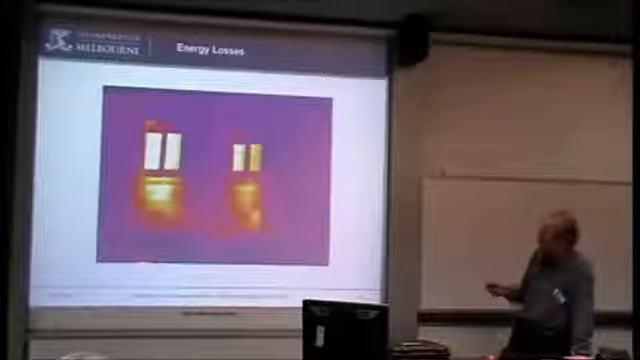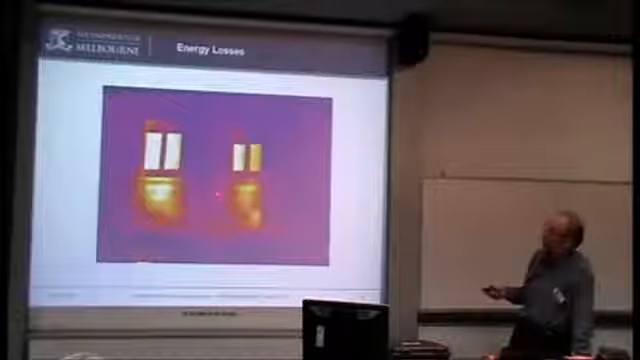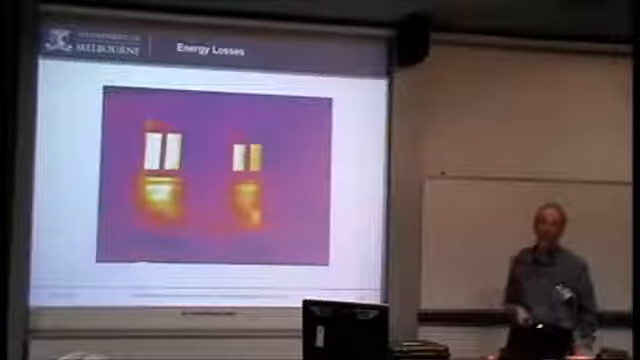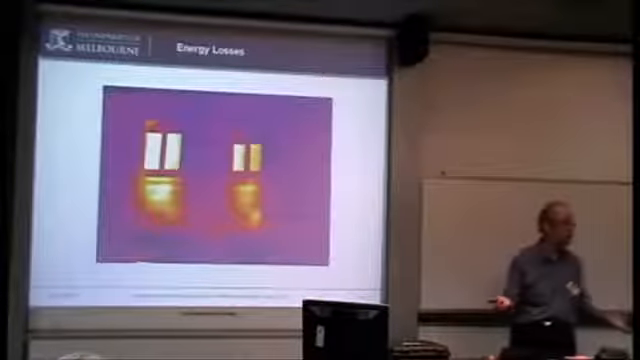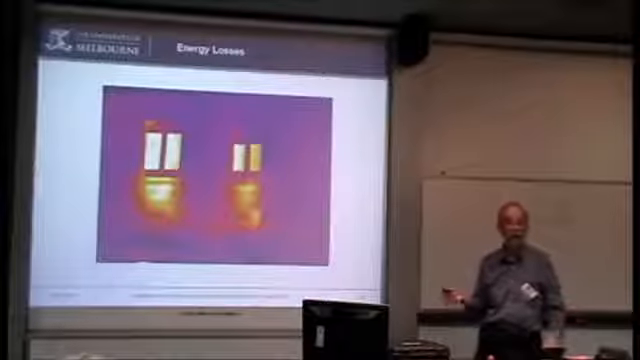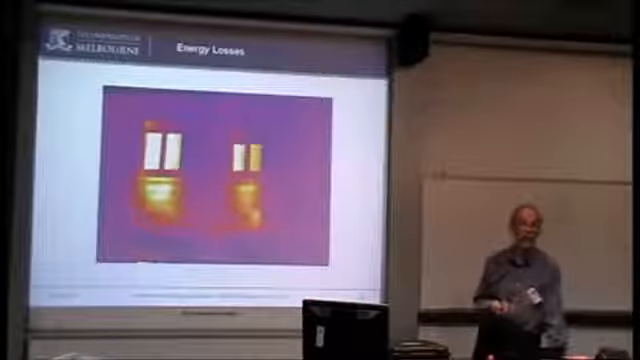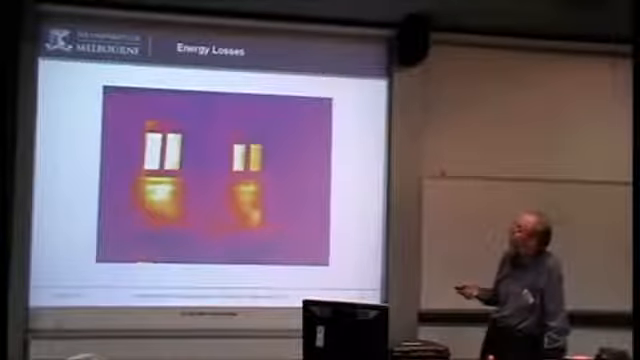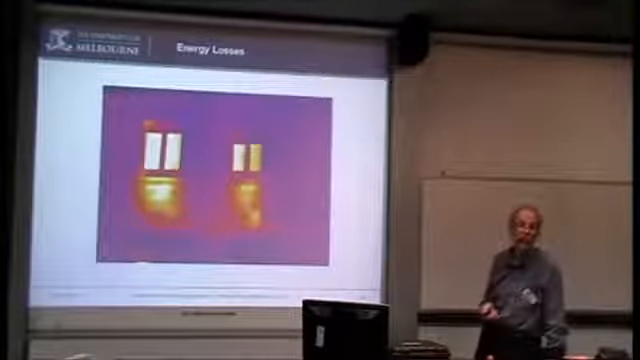So what we're picking up there is clearly where you've got a cold outside, heated inside, and you're getting the energy loss through there. You know we're going to get it through the windows. Not something you necessarily want, but we know you're going to get it. Putting drapes across and so on would help that. It makes a big difference. You see where the blinds are. Yeah, and you can see it makes a big difference.